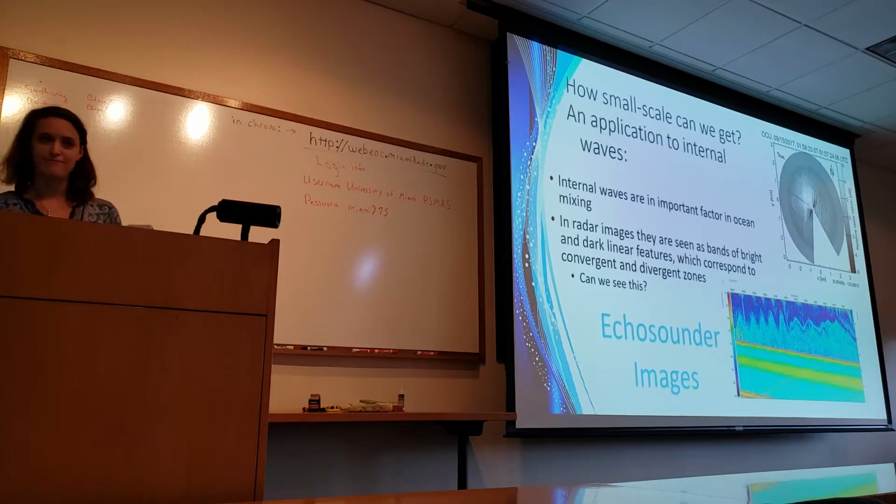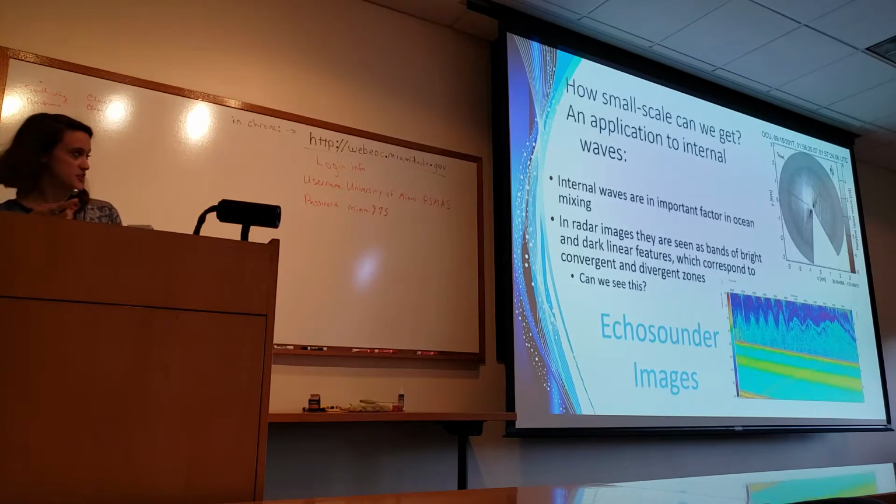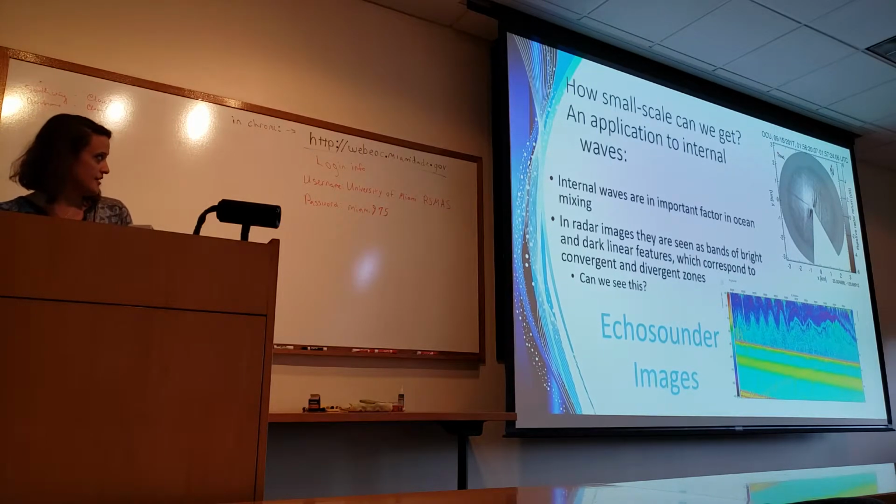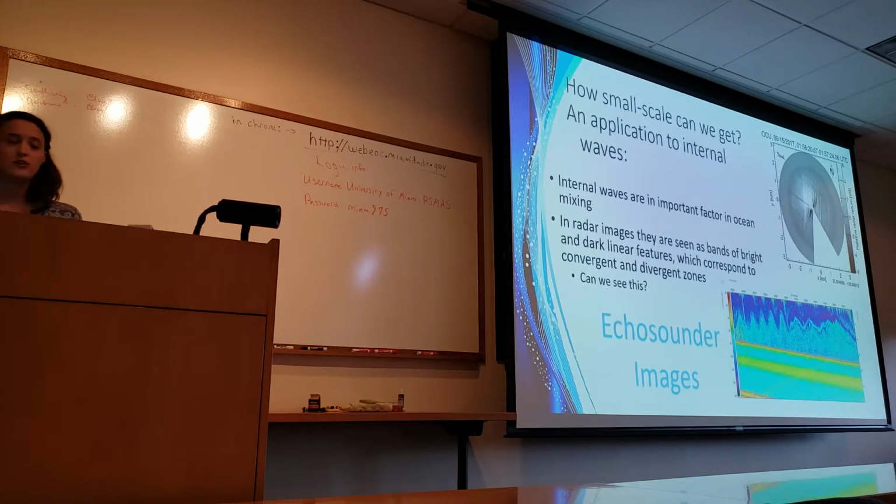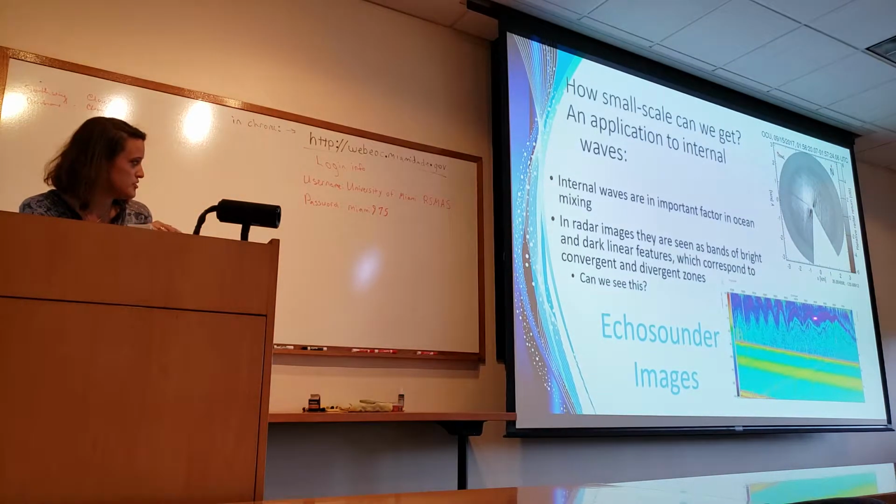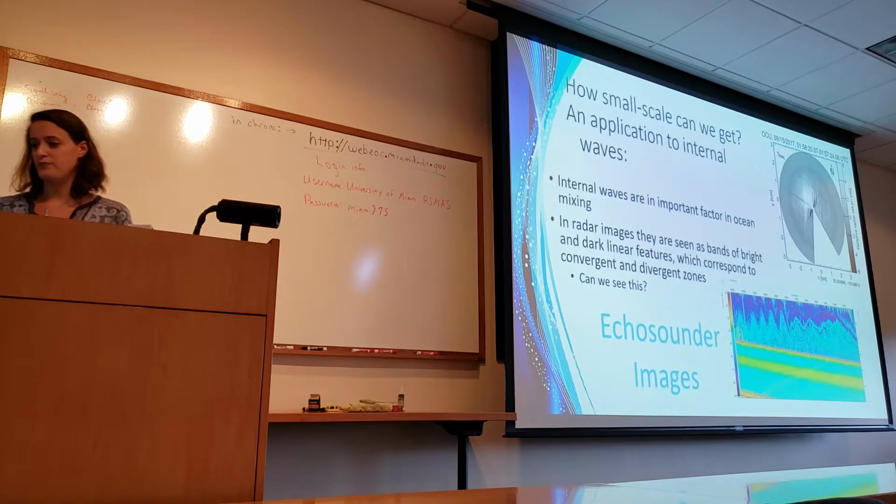Now for something completely different, I wanted to talk about internal waves. The whole point of this project was to get to this small scale region, and we wanted to look at internal waves because we had a ton of them during the inner shelf cruise, and we thought it would be really interesting to see what it looks like in the Doppler information. What's cool about the inner shelf project is we have these echo sounder images that show the shape of the internal wave underneath the ship, and we have the radar data which shows the spatial distribution of the internal waves.